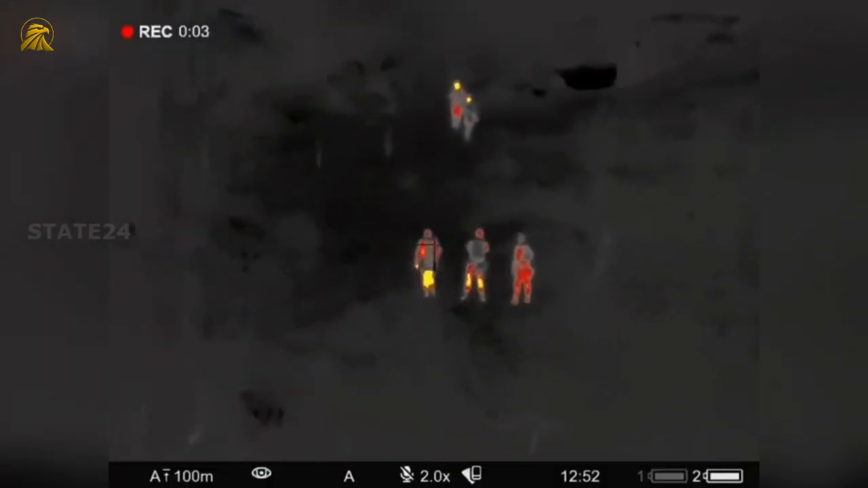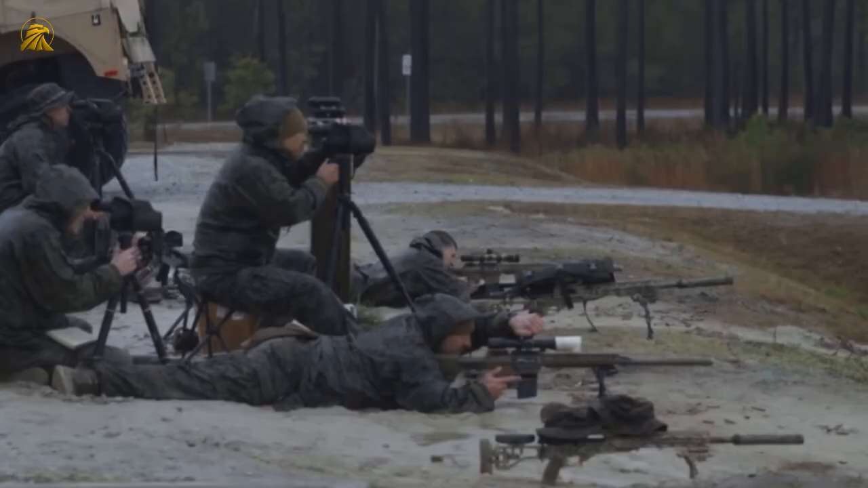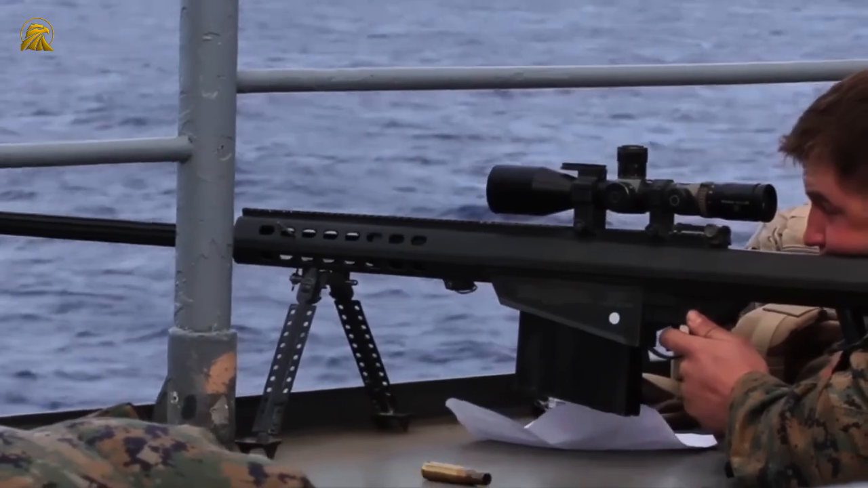Amid all this talk about technology, artificial intelligence, and tactical innovation, one element remains absolutely central: the human factor. Behind every drone is an operator making decisions. Behind every precision shot is an individual with years of training and experience.